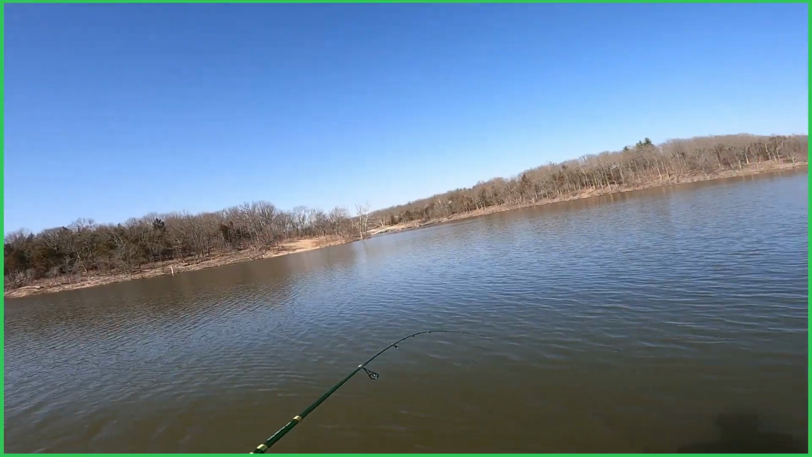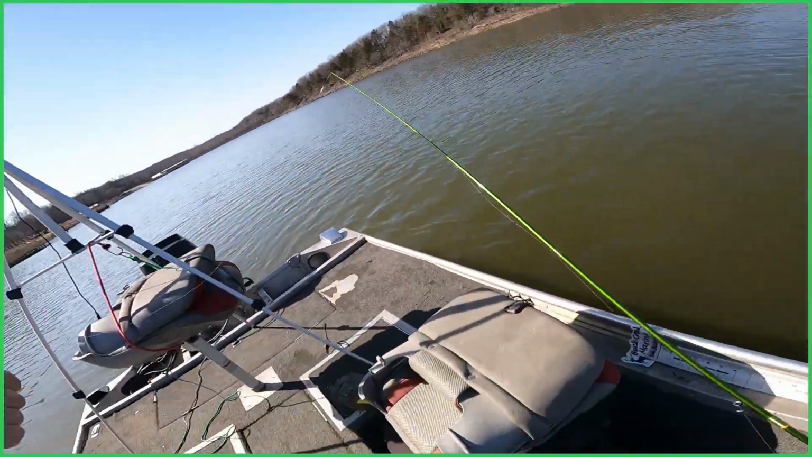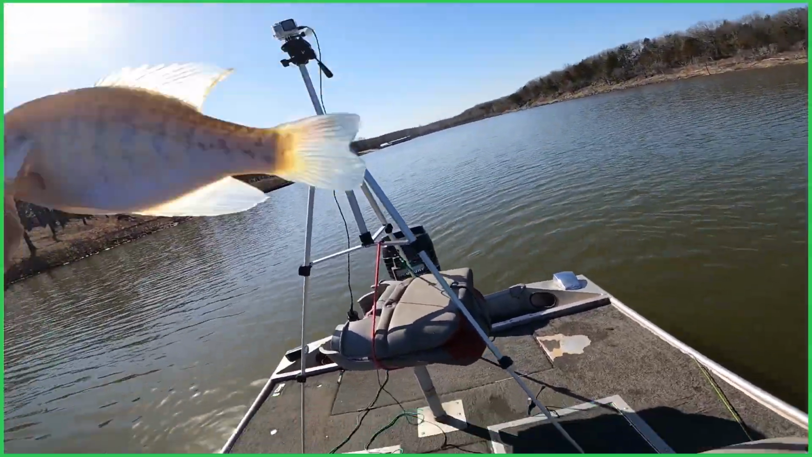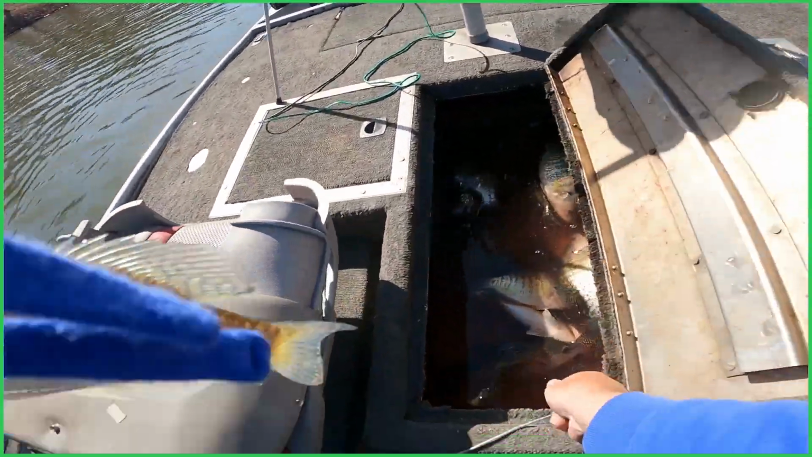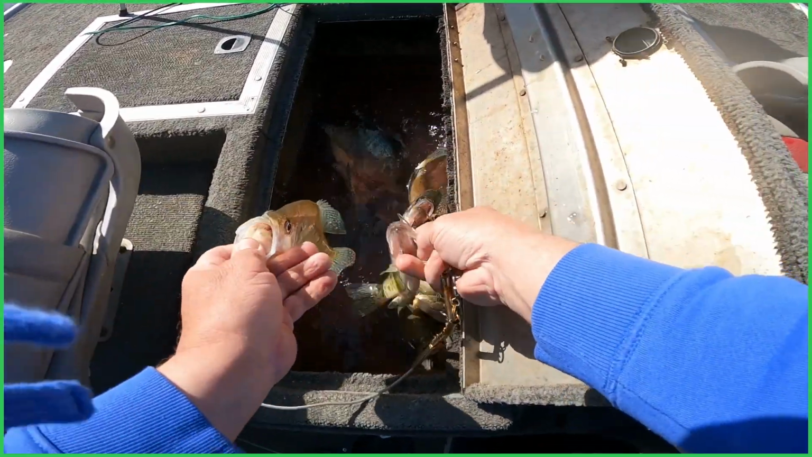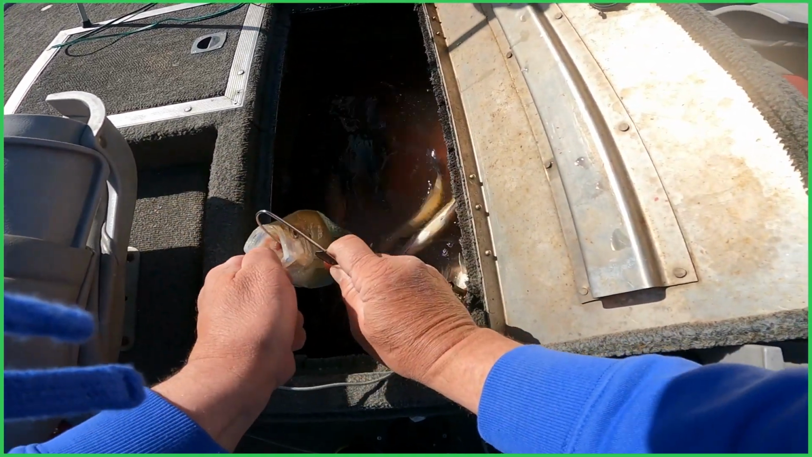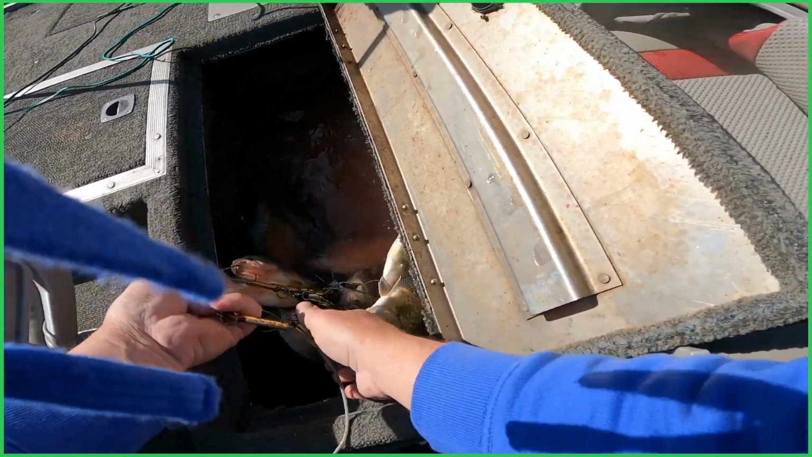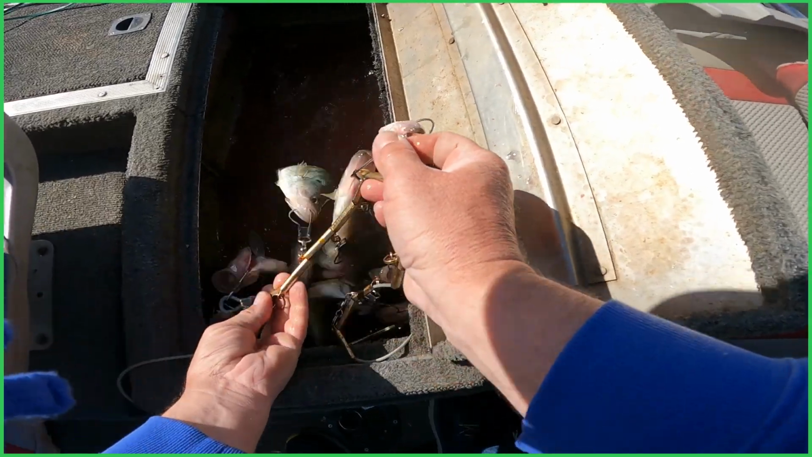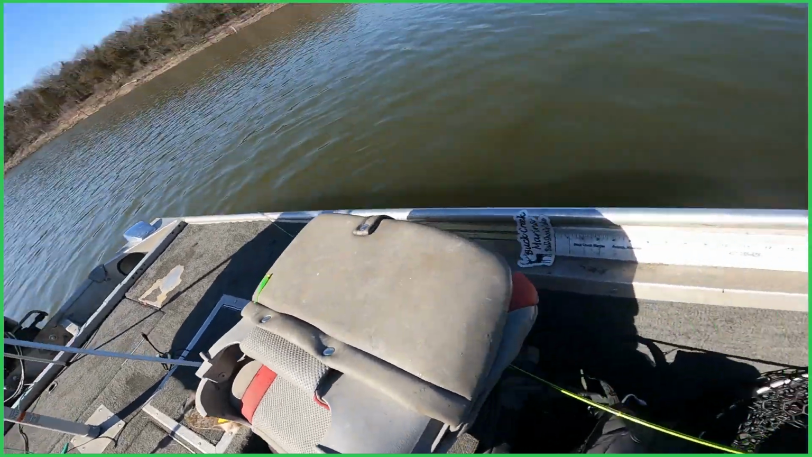Feels like a decent fish. Oh yeah. He can be number 15. Well, that should complete my stringer. I had one open deal here. Pretty sure that's all the opens I had. Yeah, 15 crappie, 1 white bass. Pretty good day on Pomme.